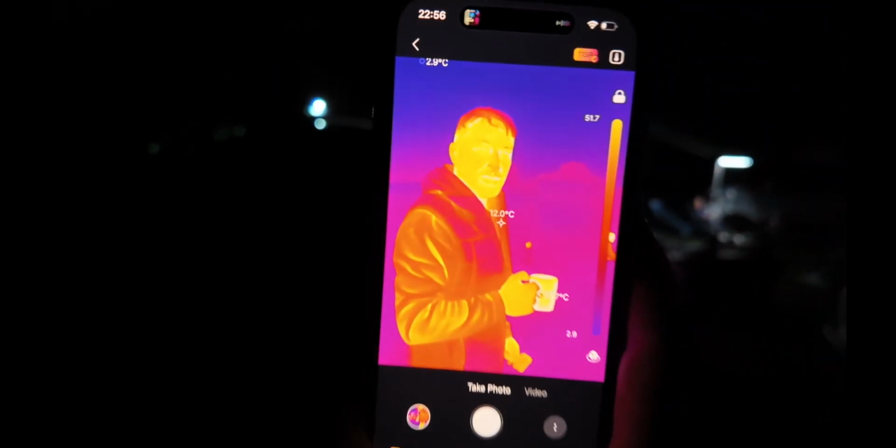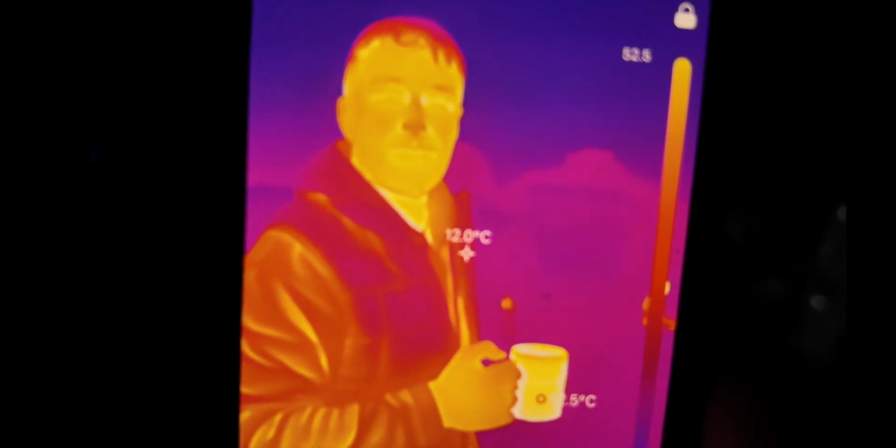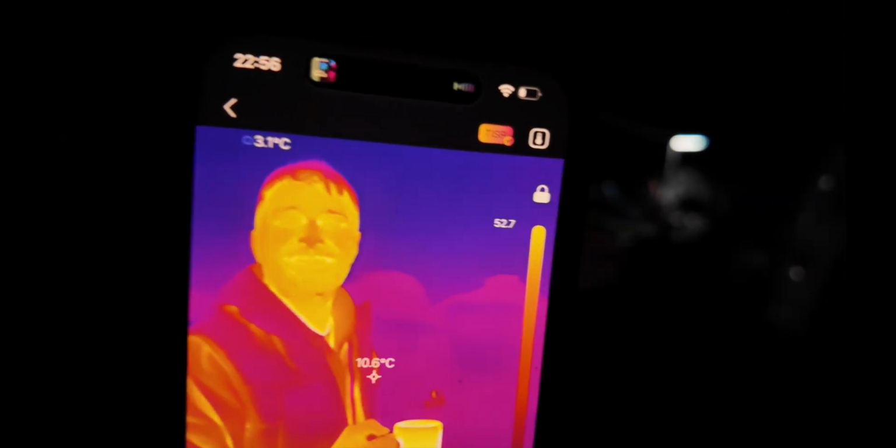Oh my god, look at us a minute. He's got like the weirdest haircut. Oh my god, you've got your thermal haircut. What the hell's that? Like Johnny Flame. Head red. Yeah, you've got a red head.